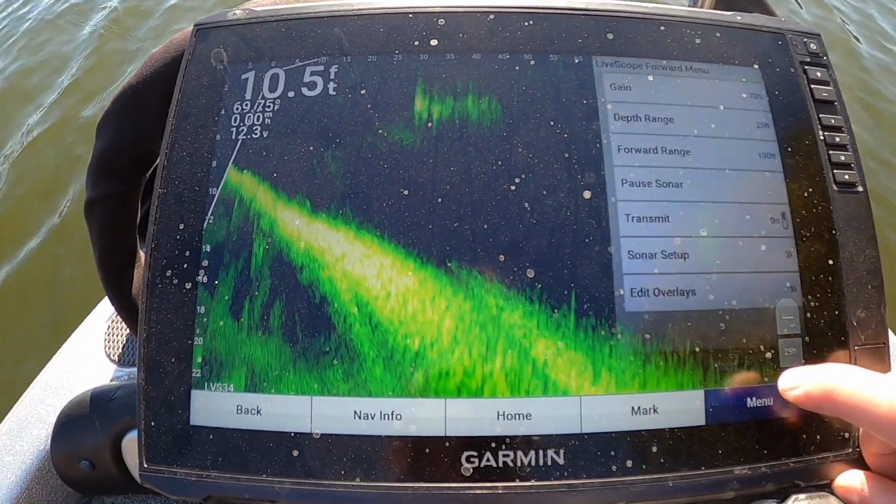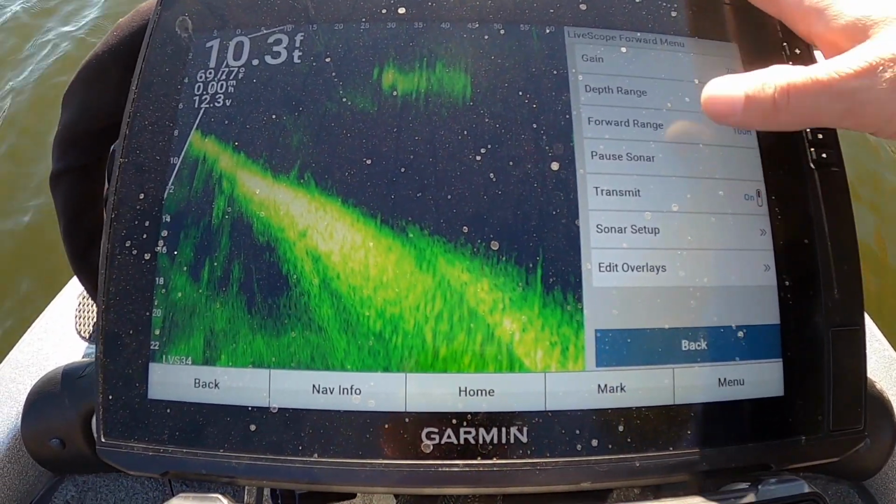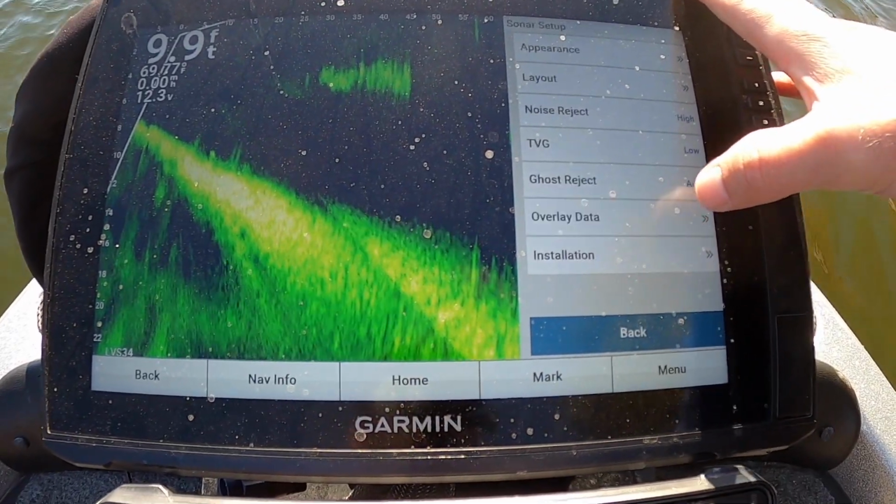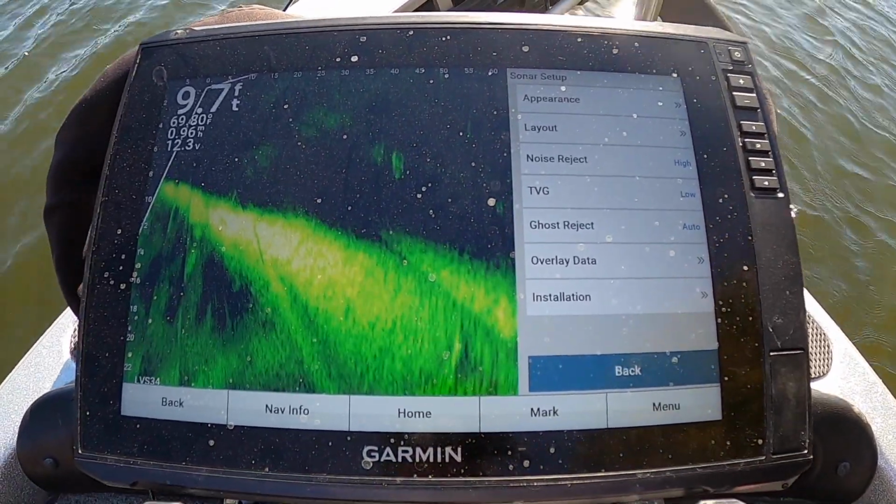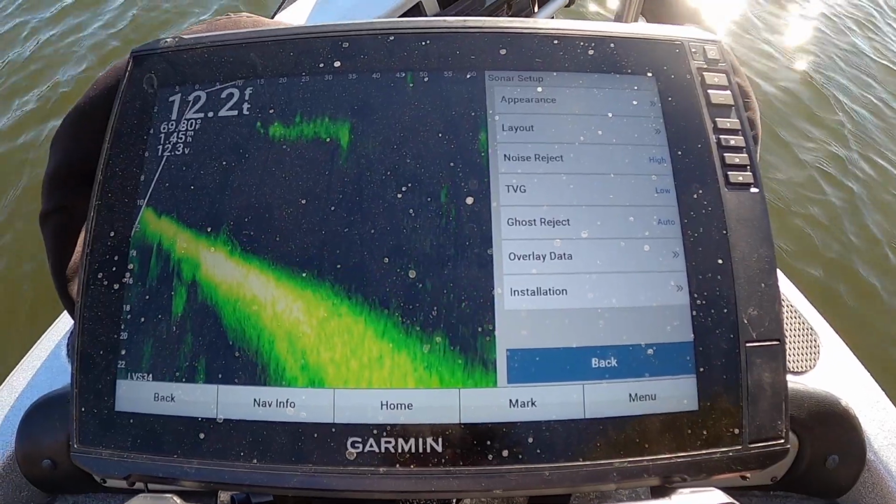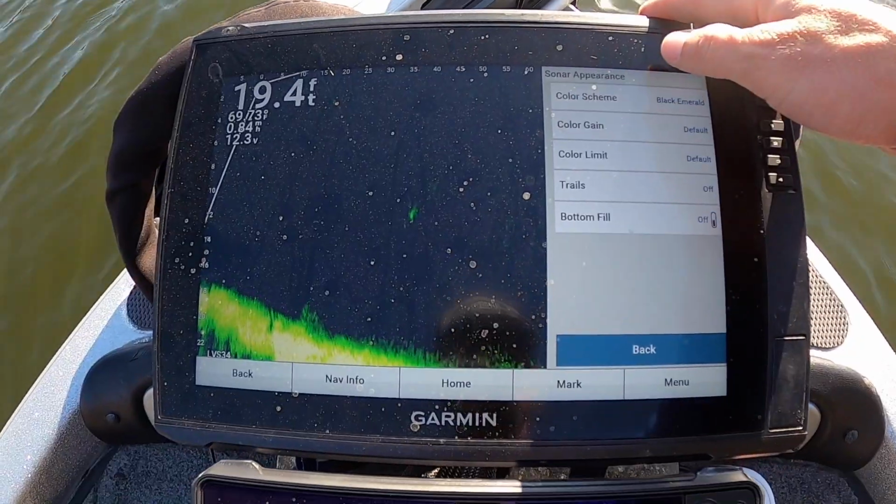So looking at our actual settings here, like I said, everything that I just adjusted, you can adjust from this menu here, but then you can also go to your sonar setup, and this is where you get into a lot of different things that you can adjust to your personal preference. But like I said, for the most part, a lot of this you don't really have to mess with too much. So we'll start with appearance here.